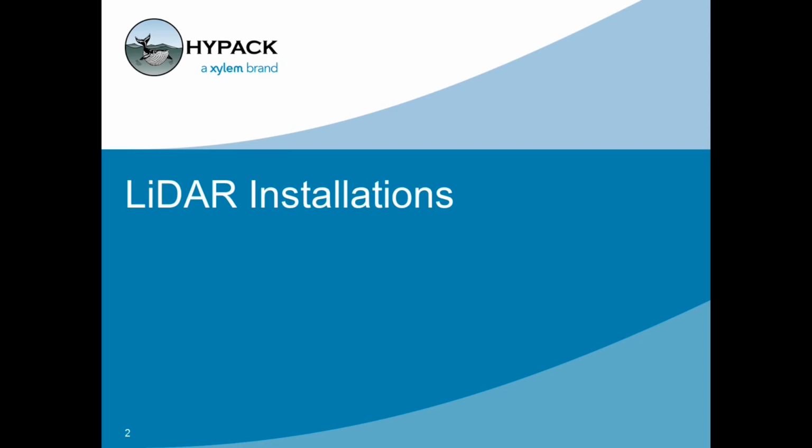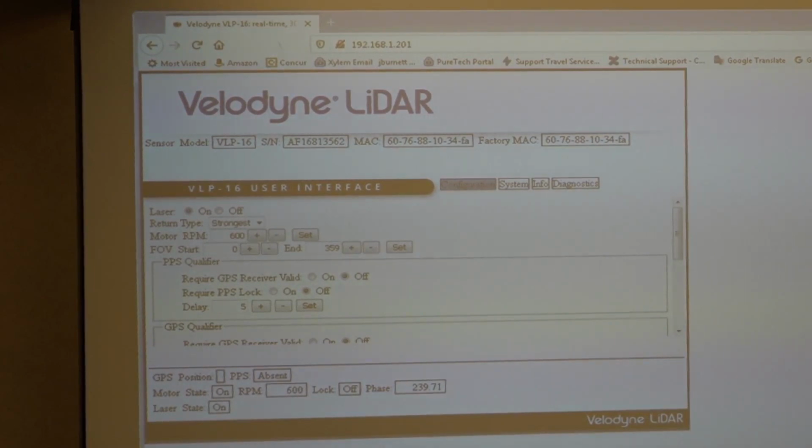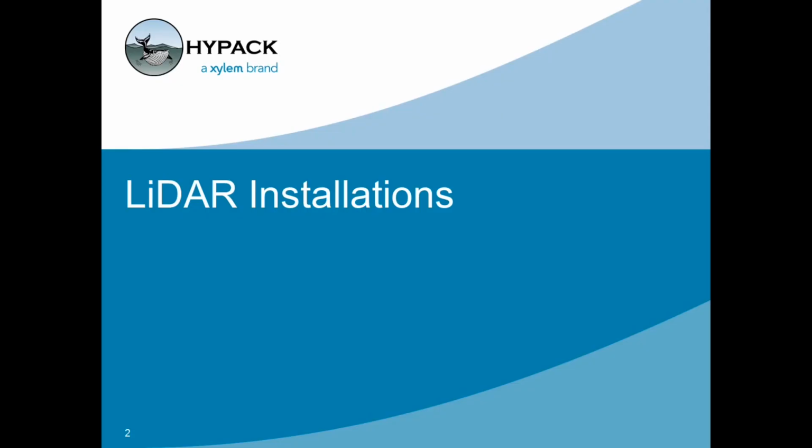All right, so again, this is just the controller. Once this is set up, you don't have to have it up anymore. We can simply close the browser, or a lot of people just minimize it in case they want to go in and slow down or speed up the RPMs on it. So it doesn't hurt to have it there. So we'll go ahead and open up Hypack. It's real simple to set up. It's no different than adding another device in the software.